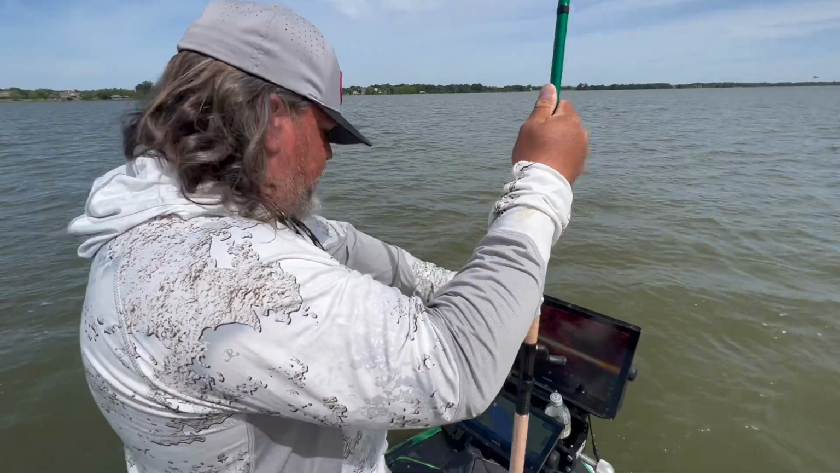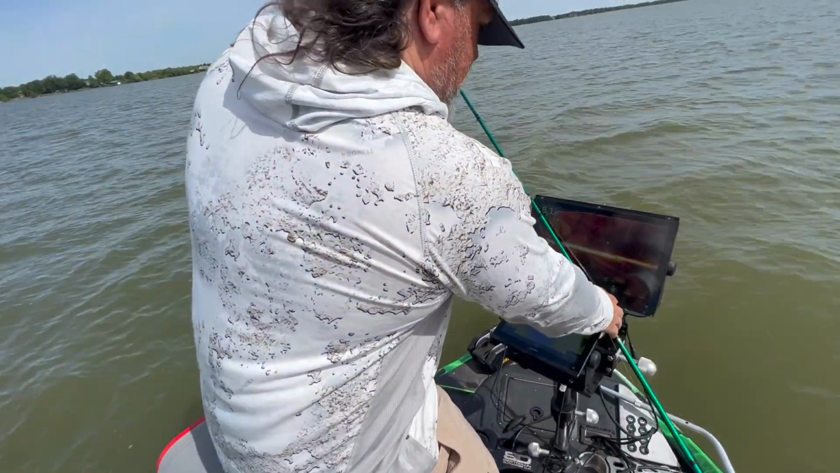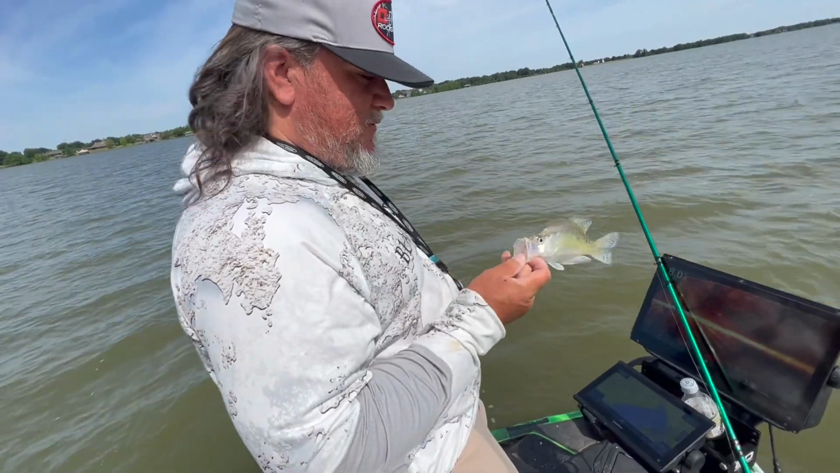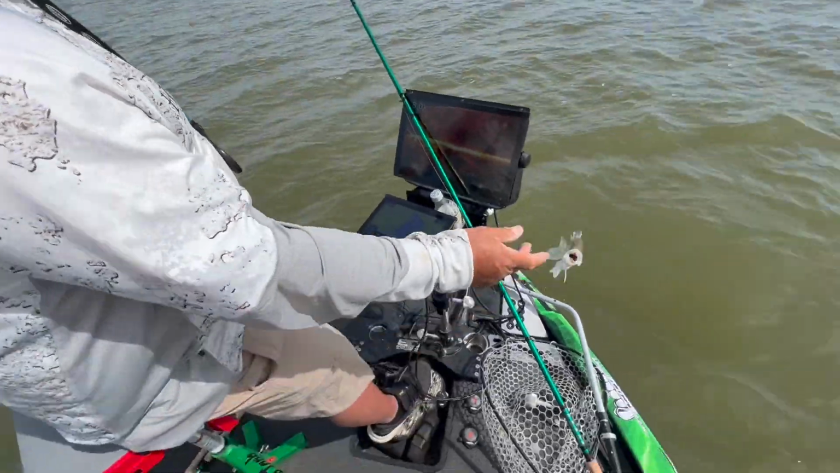Going backwards. I think we went the wrong way, or is that what you were saying? Well, I actually used my crappie brace to go backwards to catch that fish. Oh, I was talking size-wise. Yeah, that too. Definitely need to get bigger fish.